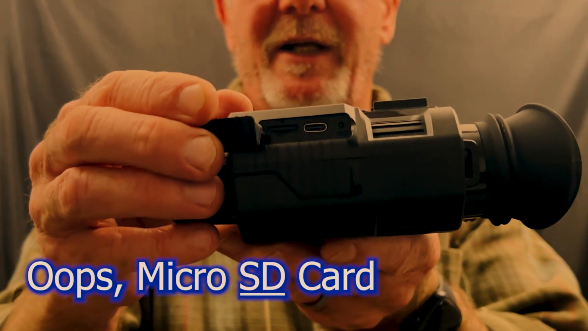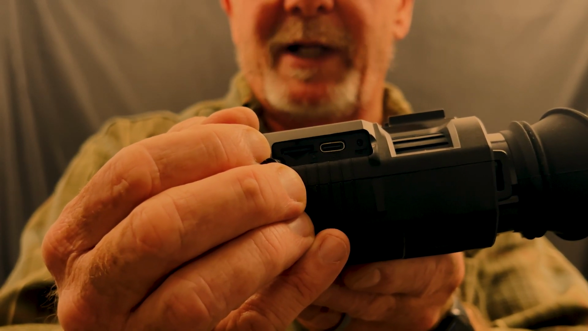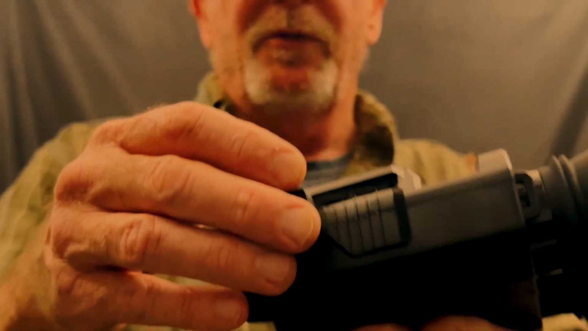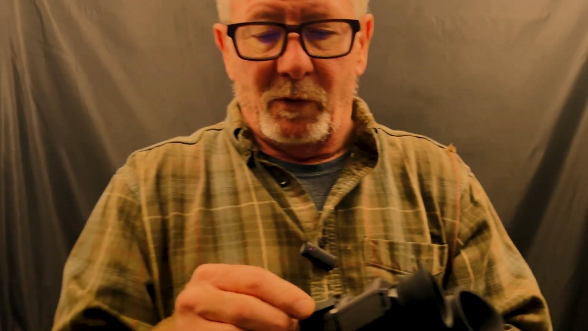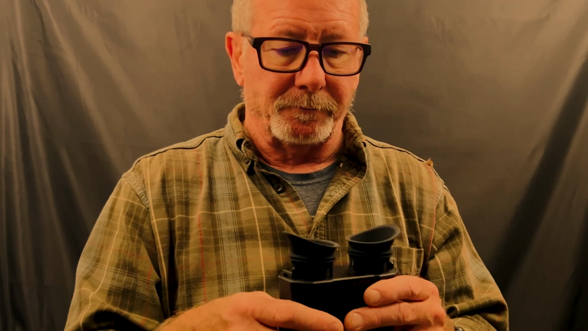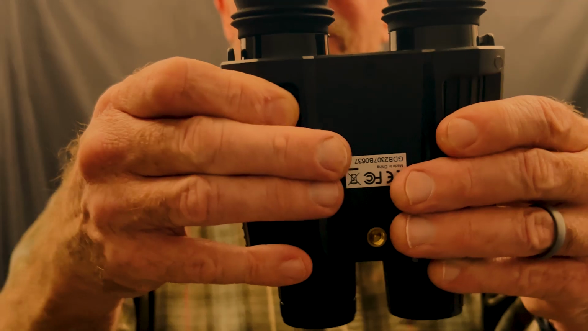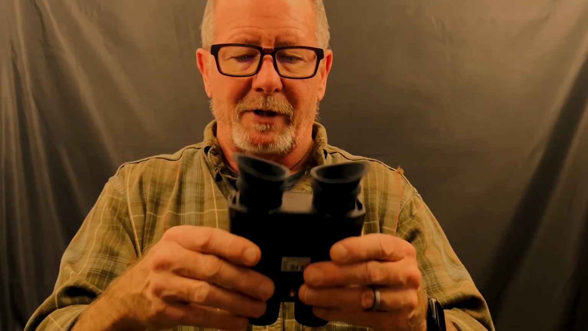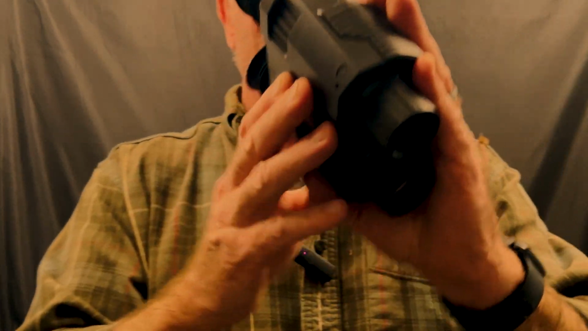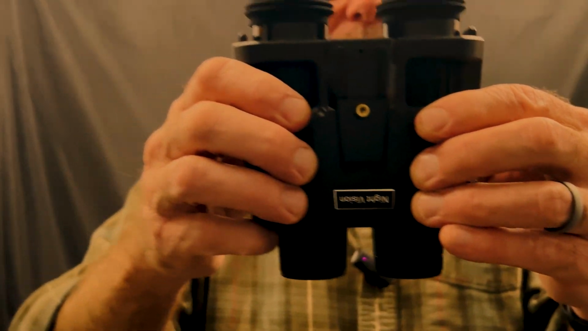So take a look inside here. You've got a little micro USB to record your video, and then a USB-C here to charge it, which is pretty cool because it has a 6-hour battery life. If your battery goes dead, you can plug it into a power bank and charge it from there. So that's cool. It's got these eye cups on there, with an individually adjustable diopter, so you can set it for your own distance on your eyes. This is how you focus the objective lens here, and then it's got these control buttons here.